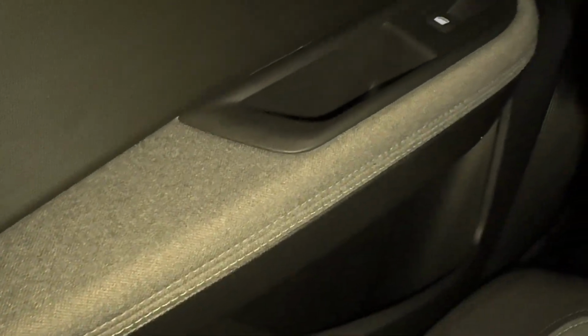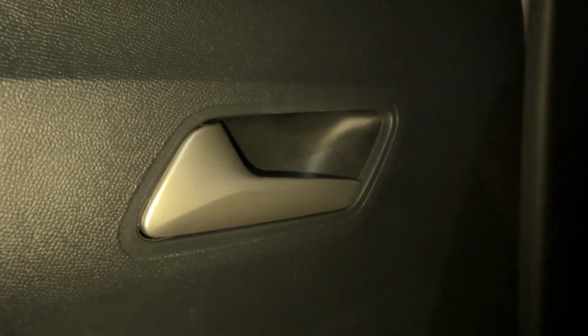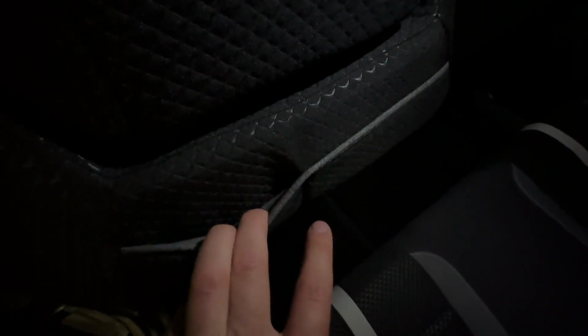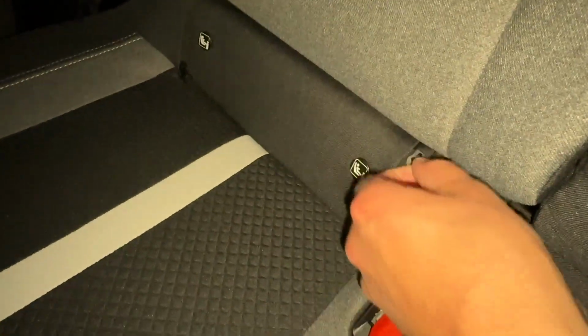Materials wise, the front area has better materials, but we still have some textile here. And this door pull is plastic, but it's coated with some aluminum looking color at least. Yeah, we have two pockets in each seat, also the classic large map pockets, as they used to call them. No armrests, unfortunately. You've got to cut some costs from somewhere. And we also have the standard Isofix, which are hidden under the zippers.